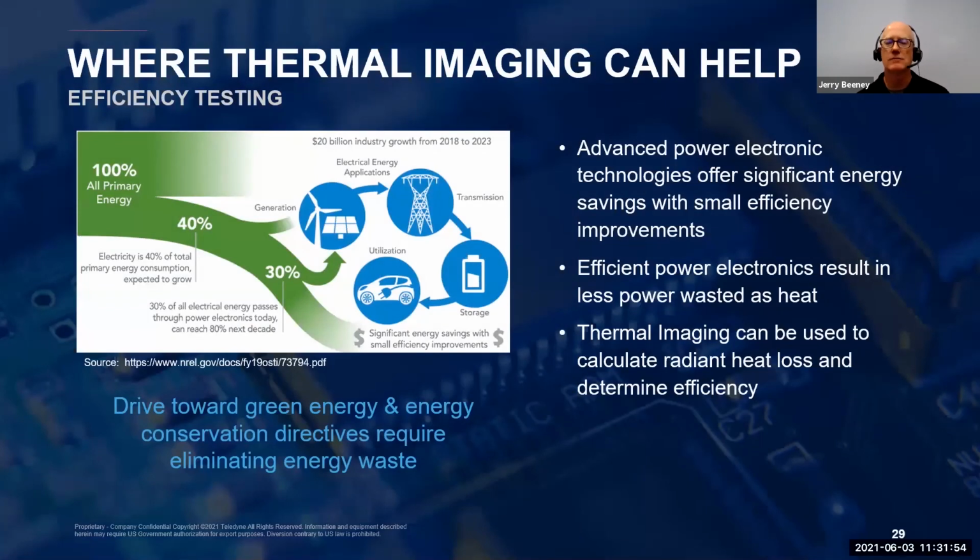As you can imagine, there's a wide variety of applications where Teledyne FLIR infrared cameras can provide meaningful thermal data and critical decision support. With the ability to measure temperature on a wide range of target sizes, they're ideal for electronics design and testing applications like general circuit board design, failure analysis, and quality assurance.